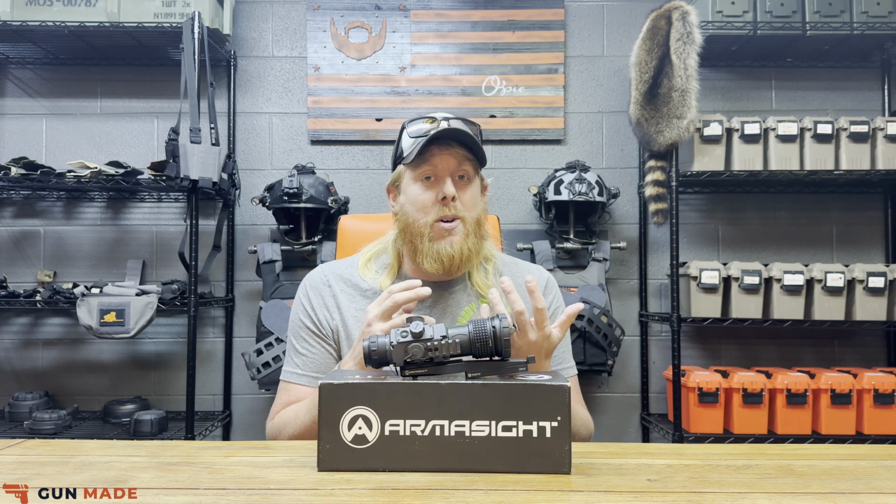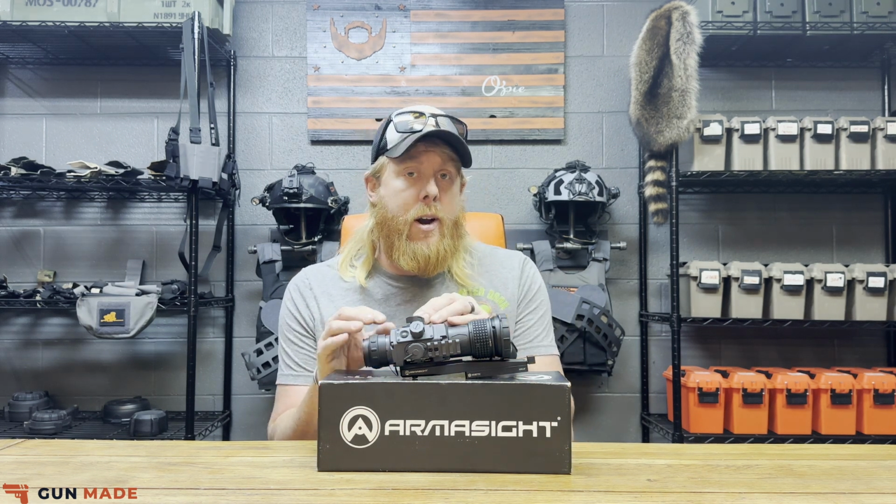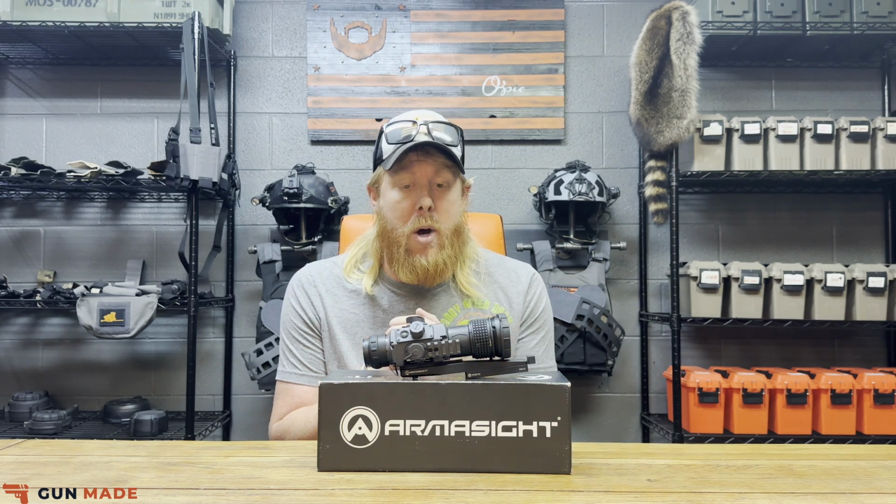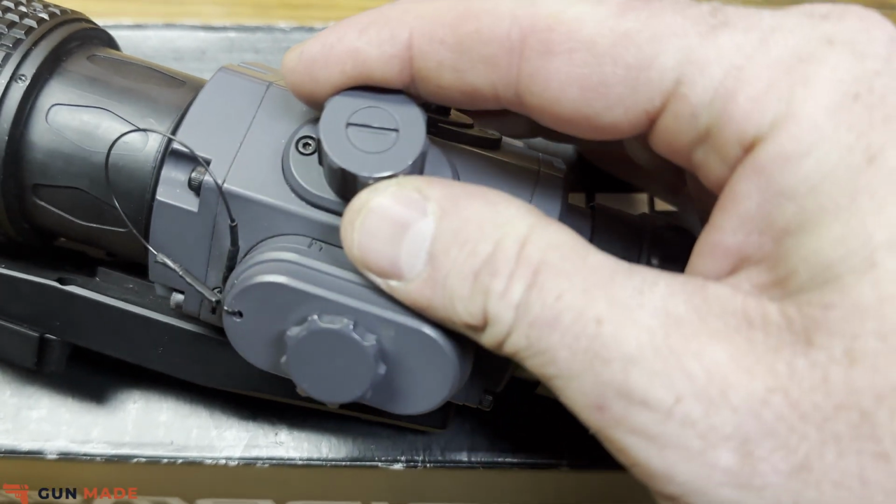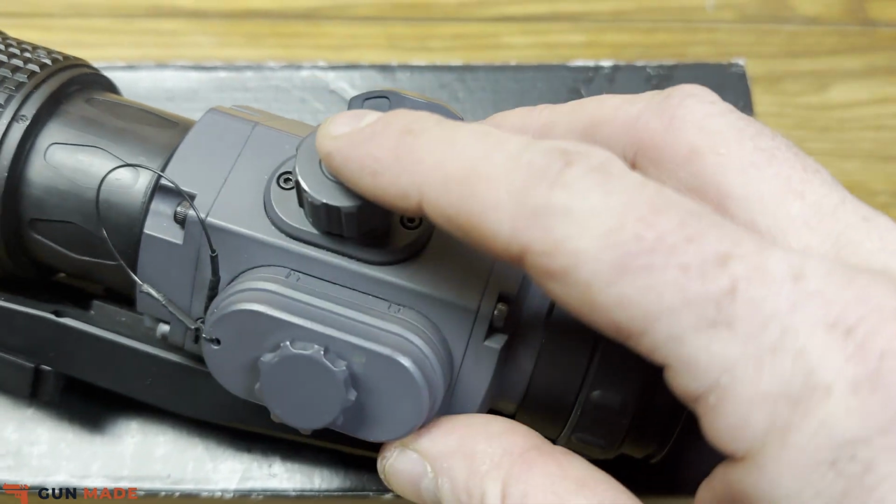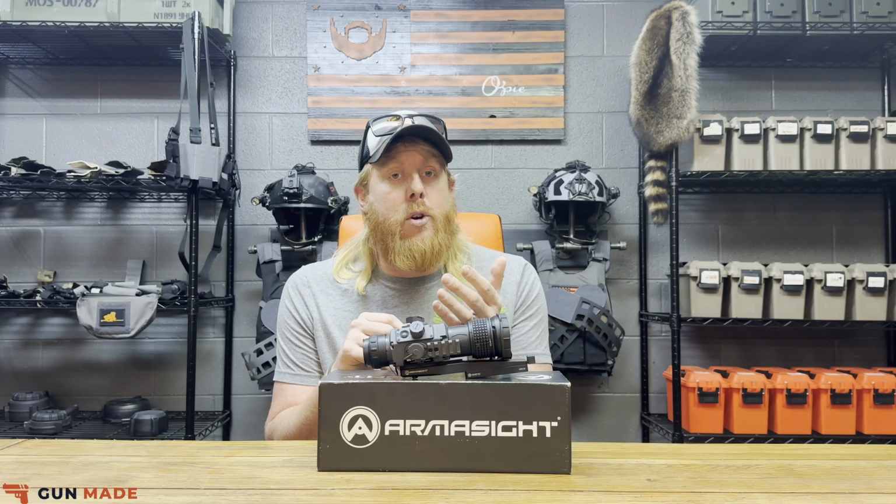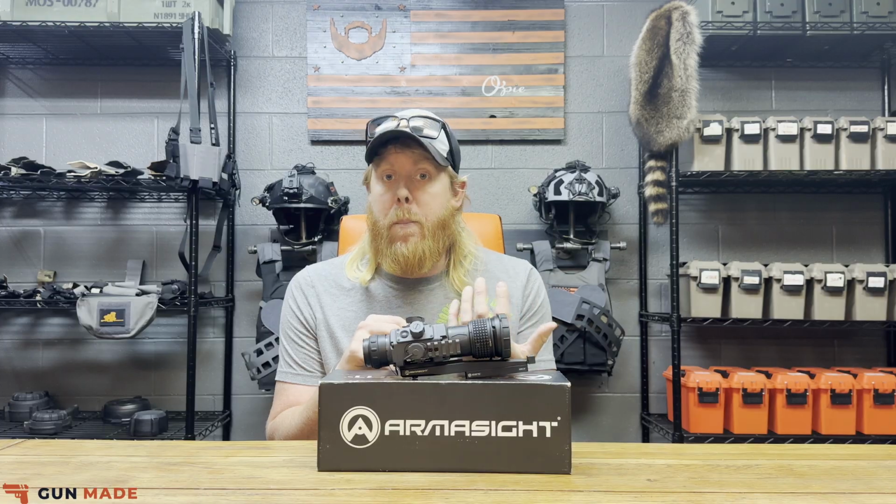I think Armasight has done a good job of trying to cover almost everything that they can when it came to this thermal. When we're talking about the turret system, guys, the left turret here is what controls swapping between your color palettes and your preset modes. If you are on, let's say, the color palette option up in the top left there, you would simply twist this knob to switch in between those color palettes. If you press the button once, that'll bring you over to your preset modes, and then you can simply turn the turret at that point to swap between those.